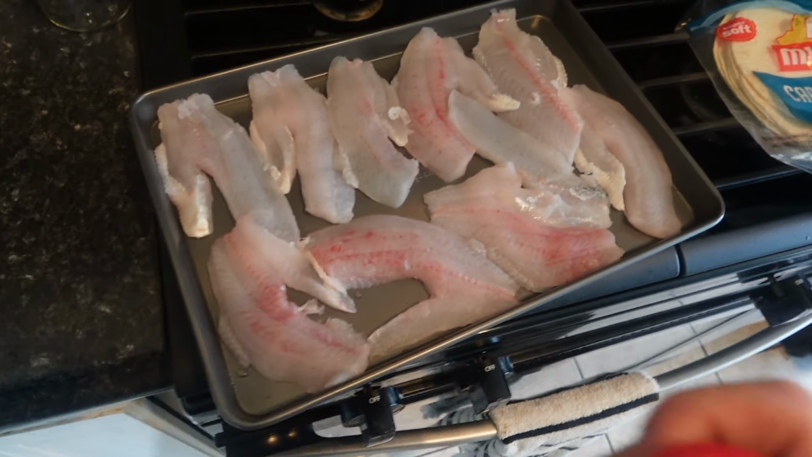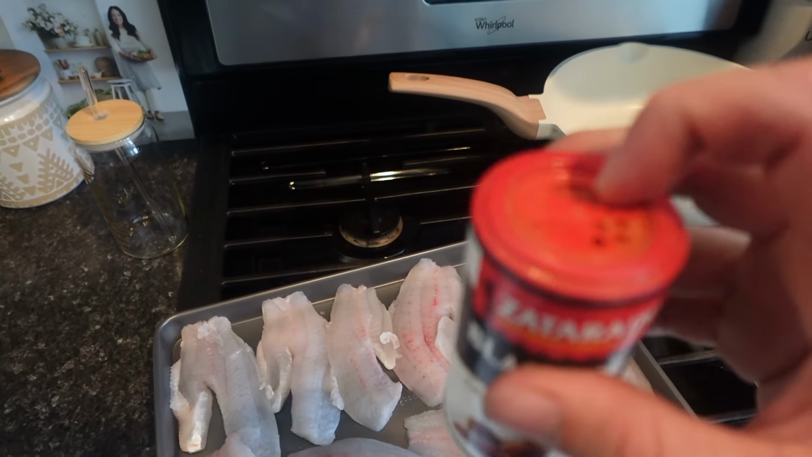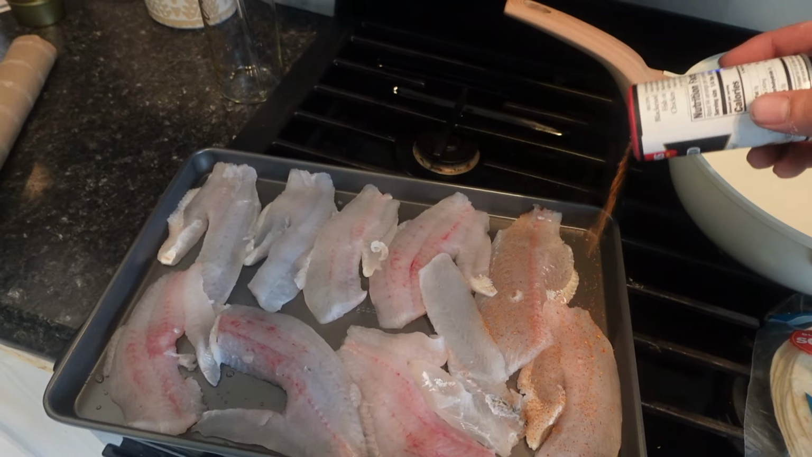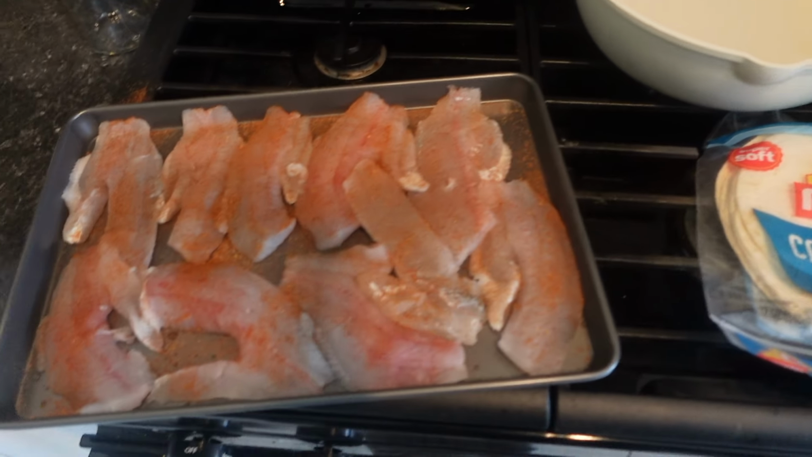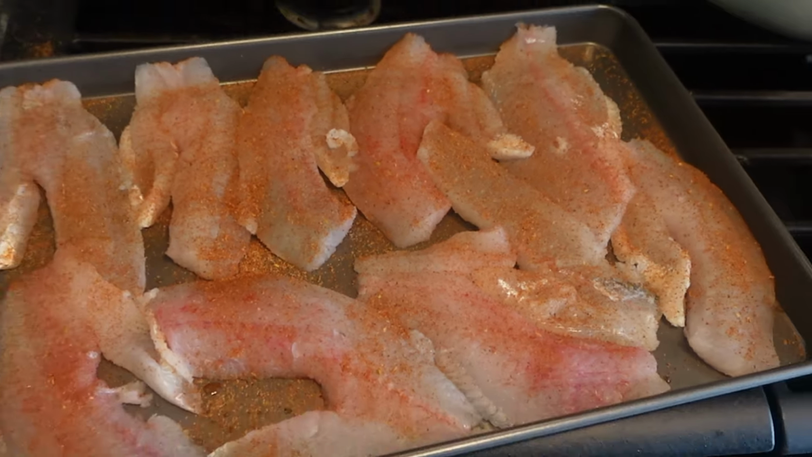All right, so you'll pretty much probably already know the drill. Pat all the fillets dry, take that Zatarain's, give it a pretty good dosage of the Zatarain's on both sides. I'm also gonna put some garlic powder because I think garlic powder goes really well with it. Just like that right there. Now I'm gonna flip them, get the other side, and then throw them on the Blackstone.